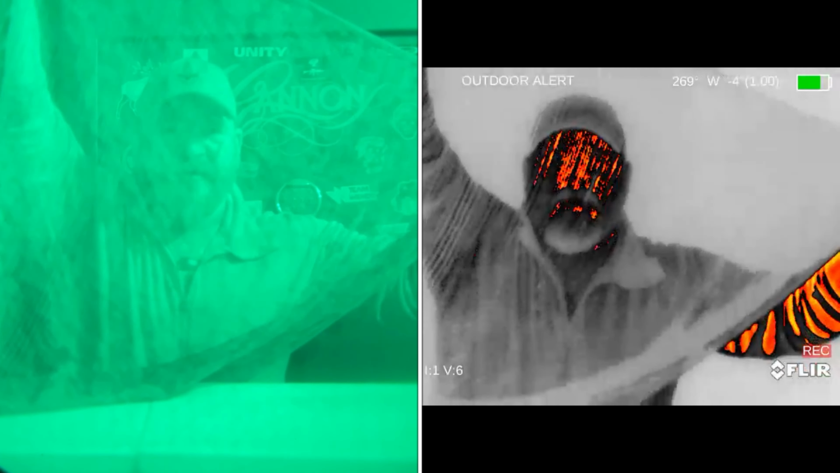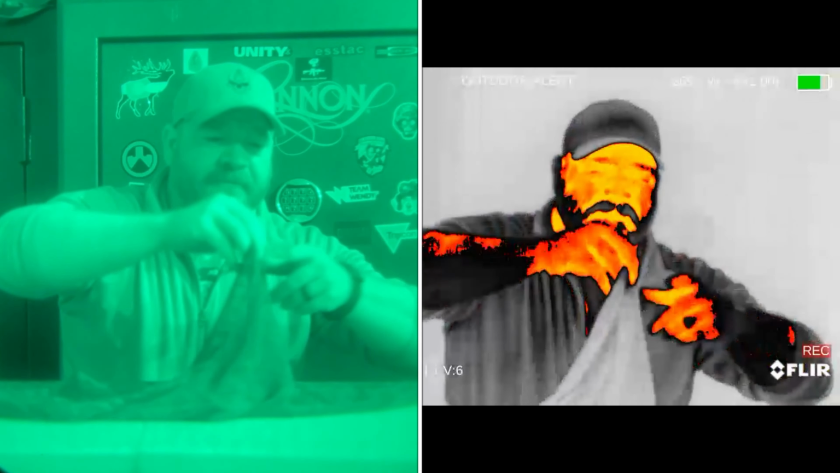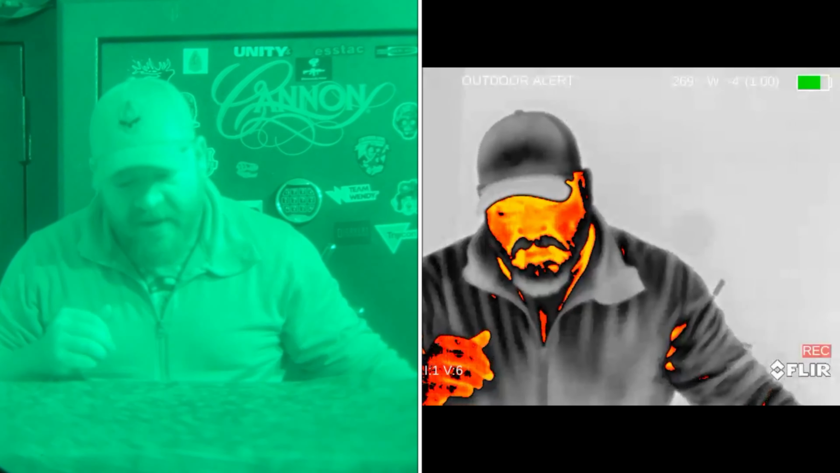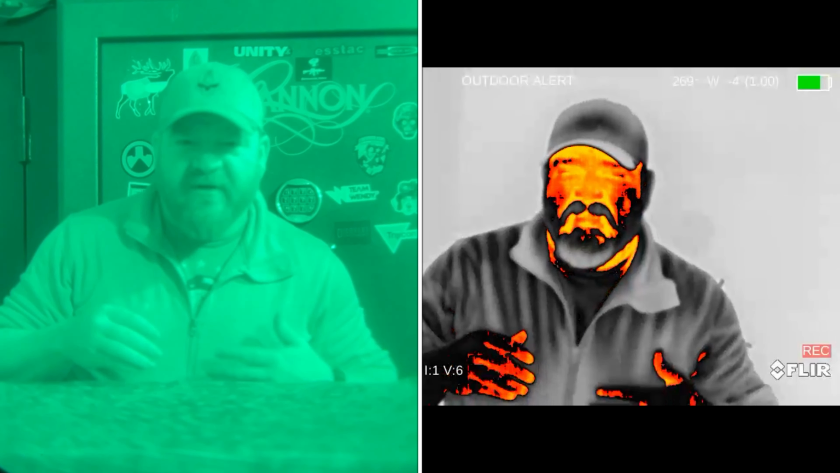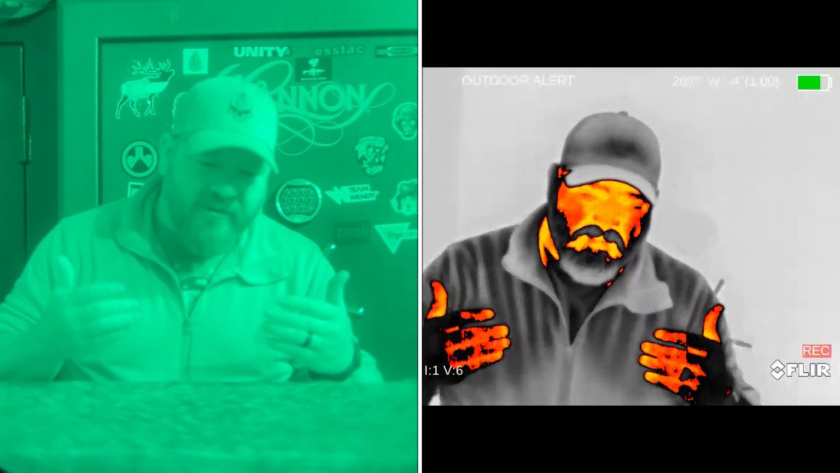There are different materials out there that are designed with smaller openings in this sniper veil, and they are designed to completely block it, and they do a phenomenal job. This sniper veil, if you were to take 2 or 3 of them and layer them up, you could probably still see through it, but the thermal would get stopped right there.